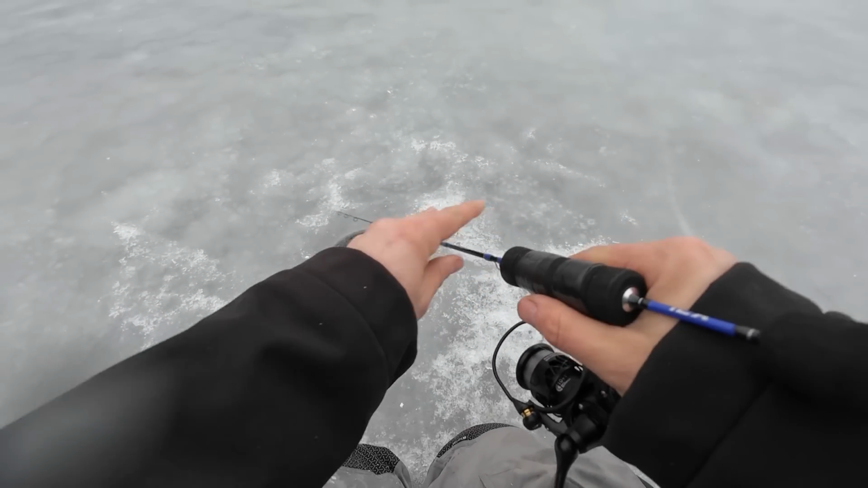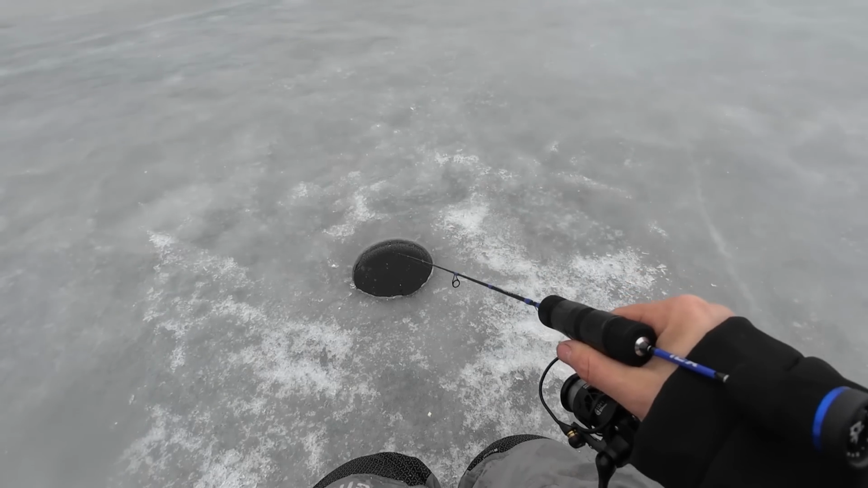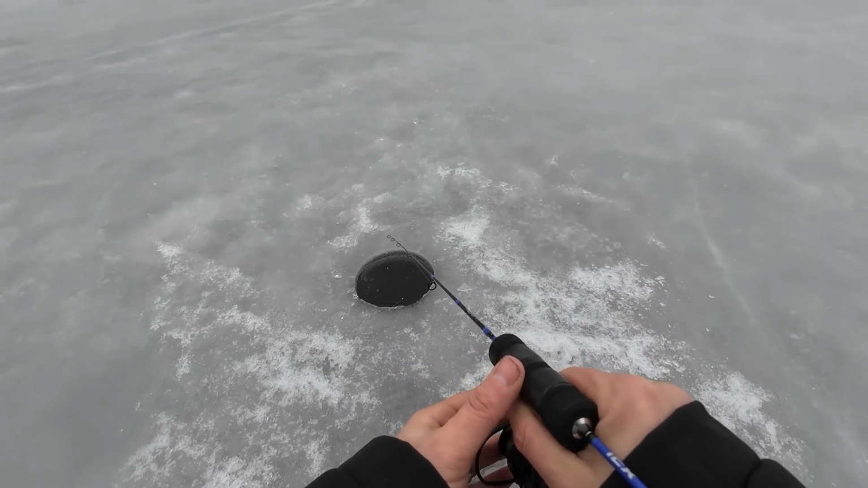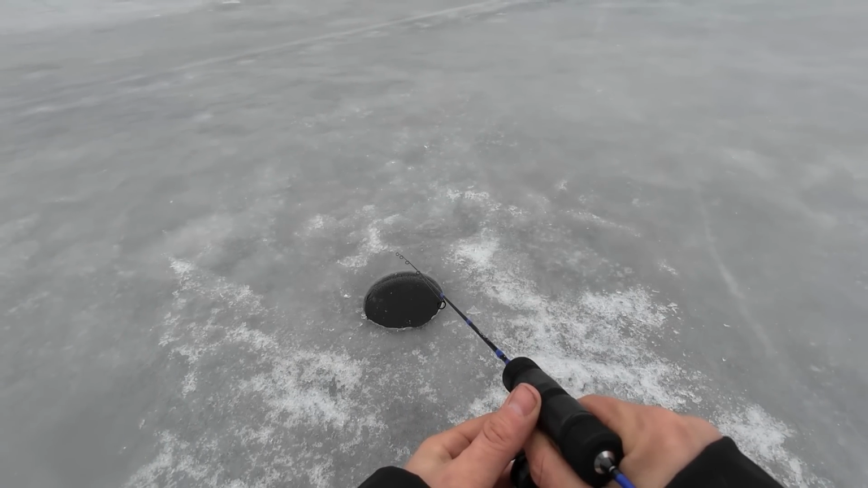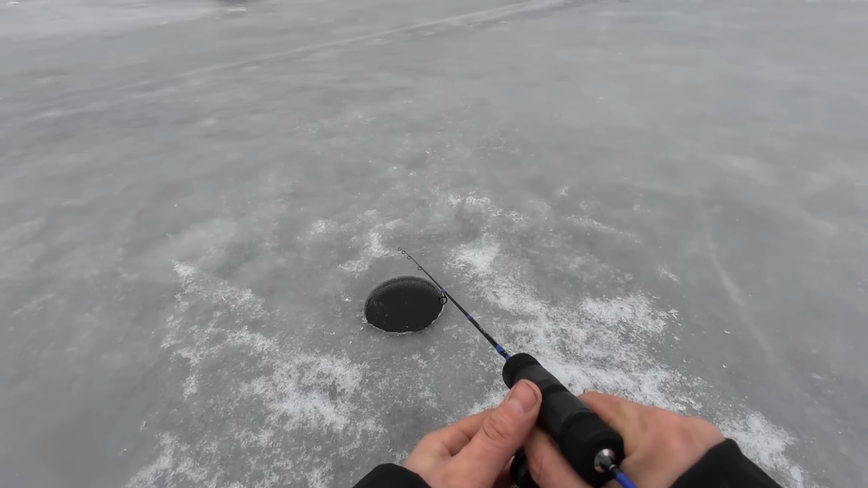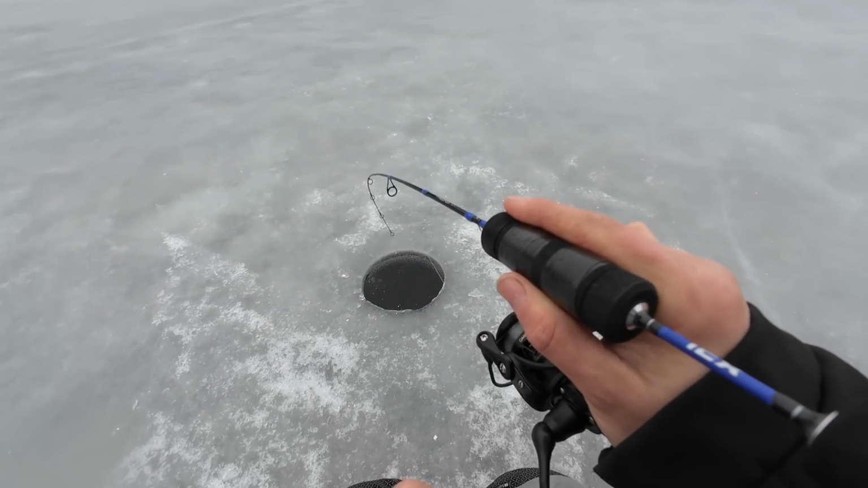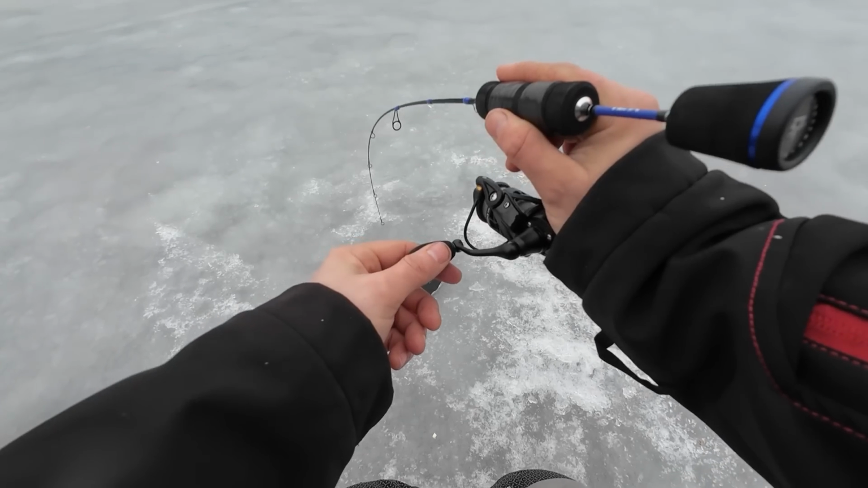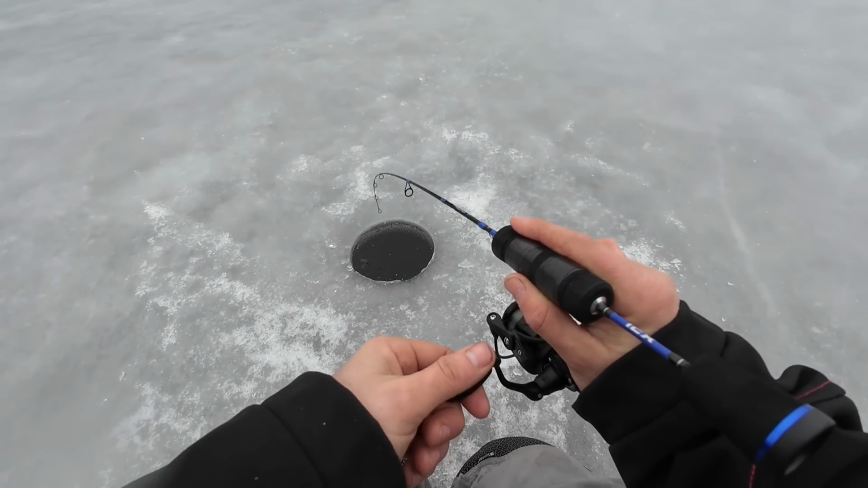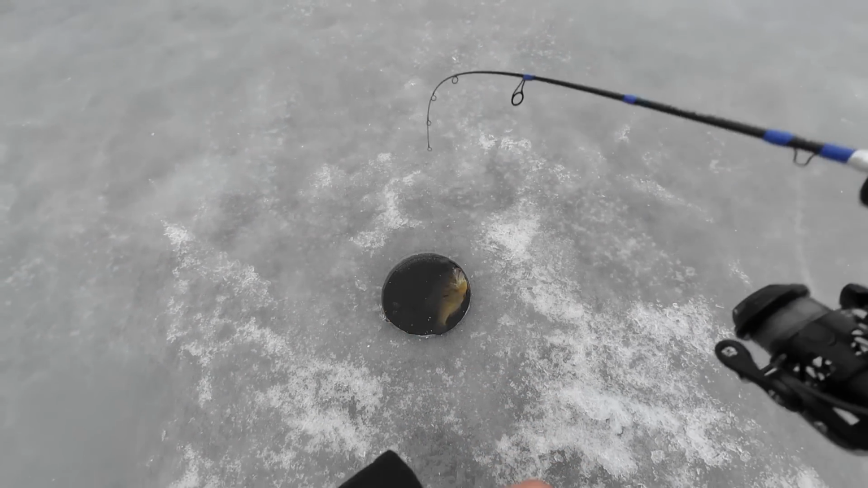Let's go down again. Alright, down to the bottom, up a foot. Jig, jig, jig. I'm gonna get smoked. Oh my gosh, I was on. No, like, this is a big bluegill. This is stupid. This is huge. This is absolutely huge. This is the biggest bluegill of the year right here.